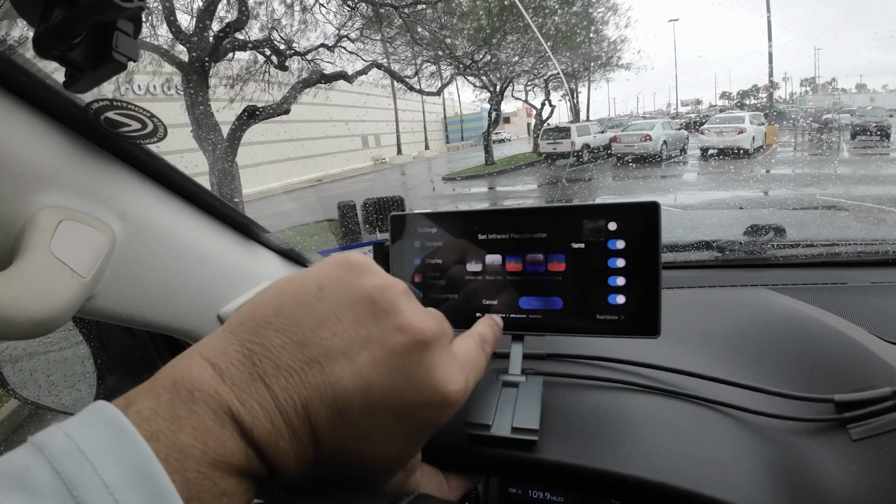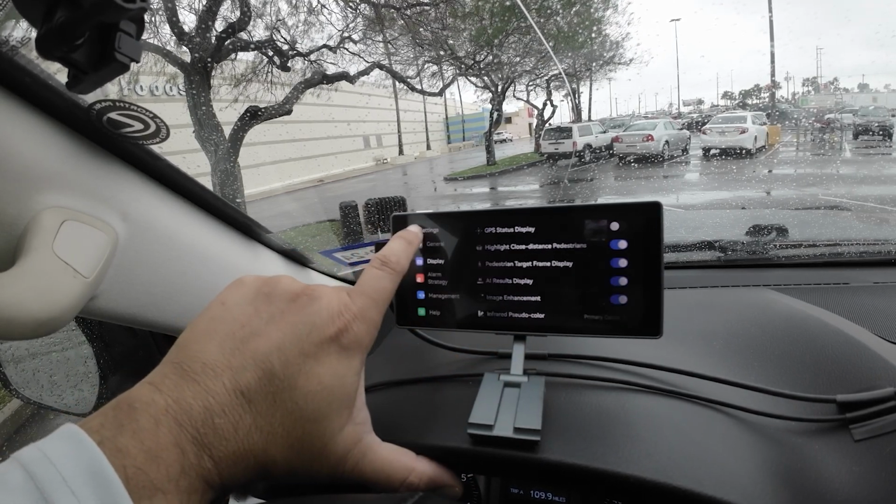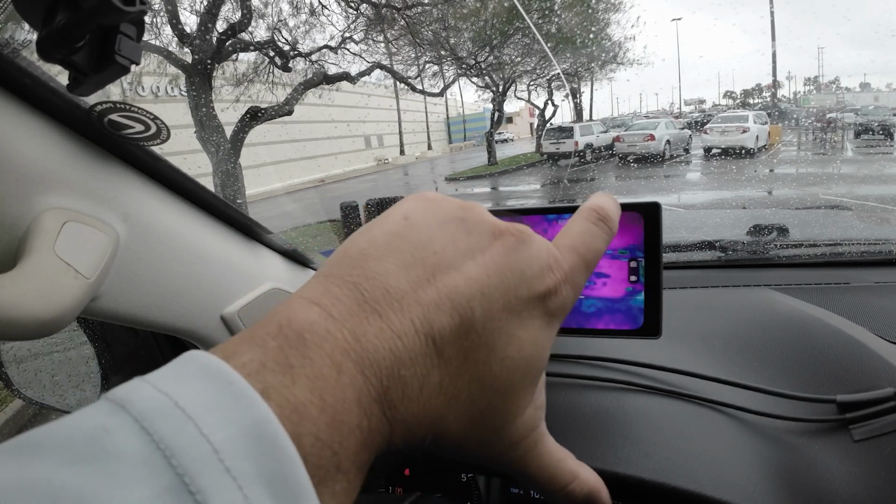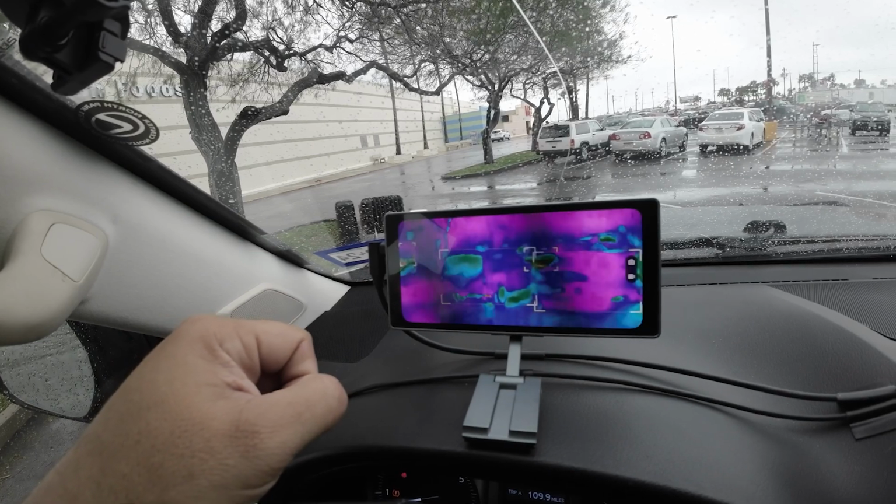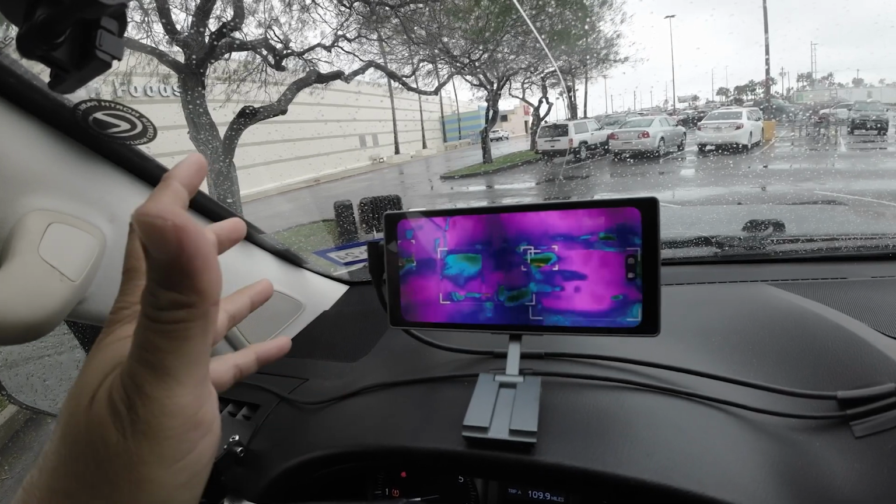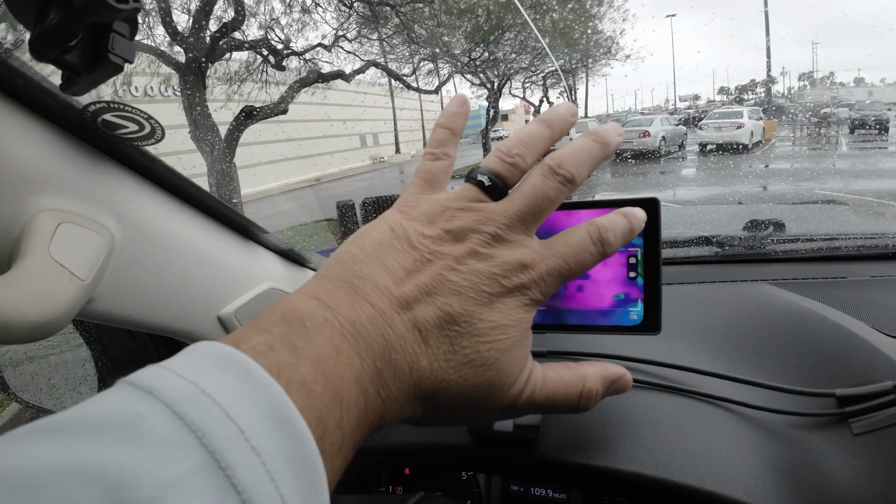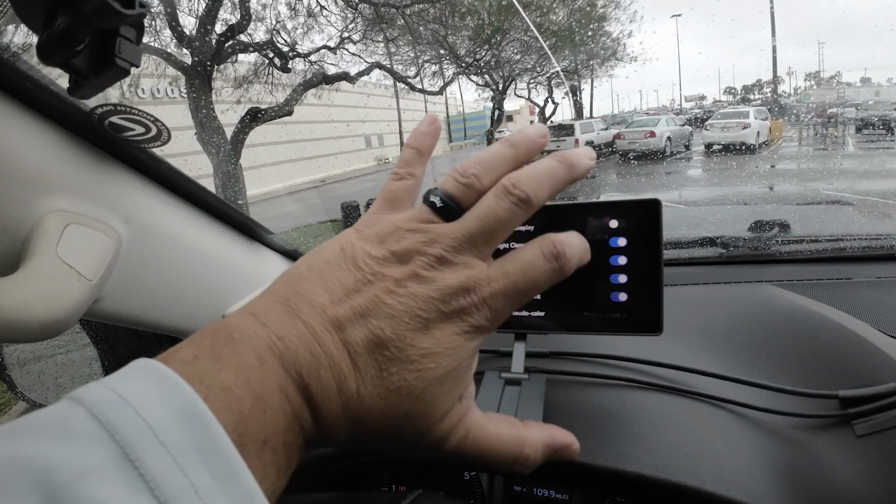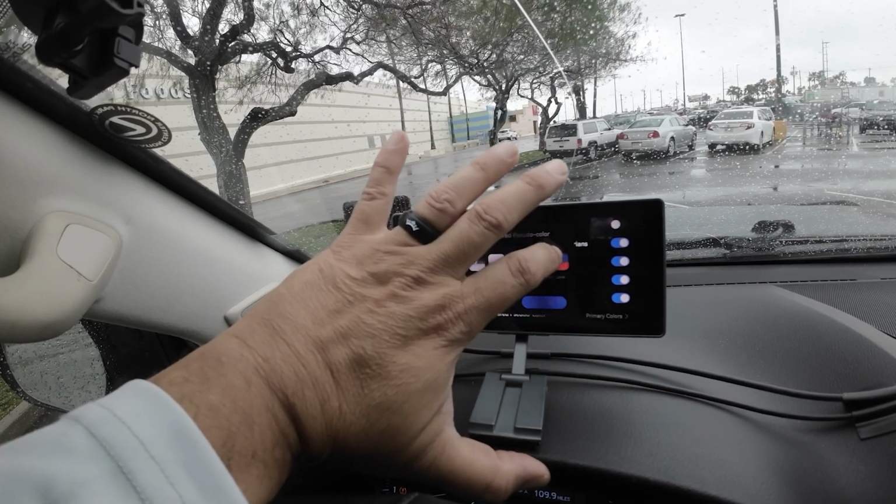Let's use primary colors. These are your primary colors. It's just another way of registering it, I guess. I don't know if you would prefer that instead. And let's go look at the last one, which is lava.